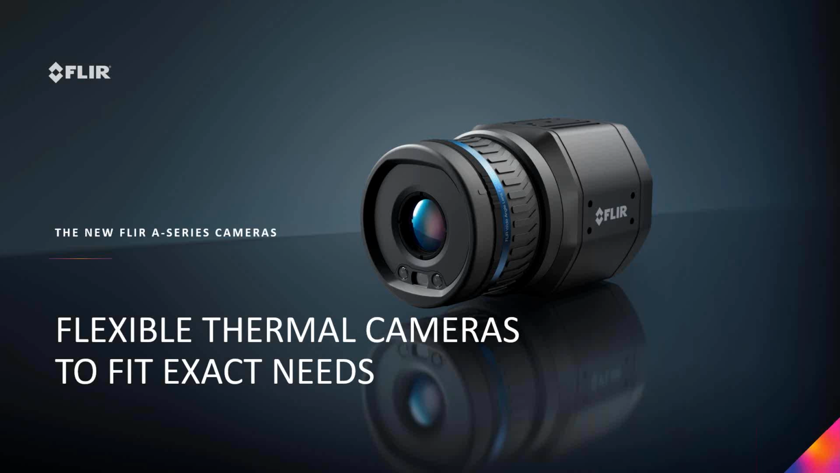So, as I mentioned, FLIR continues to move forward in this new normal under the COVID pandemic. But we continue to release new products. It hasn't really slowed us down. Earlier this year, FLIR launched a new line of uncooled microbolometer-based A-series thermal cameras into our automation and industrial safety markets. These flexible camera systems are the next evolution in compact and affordable fixed-mount thermal cameras from FLIR.